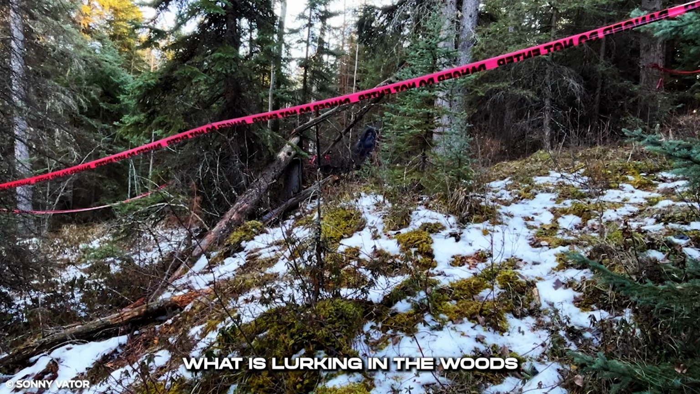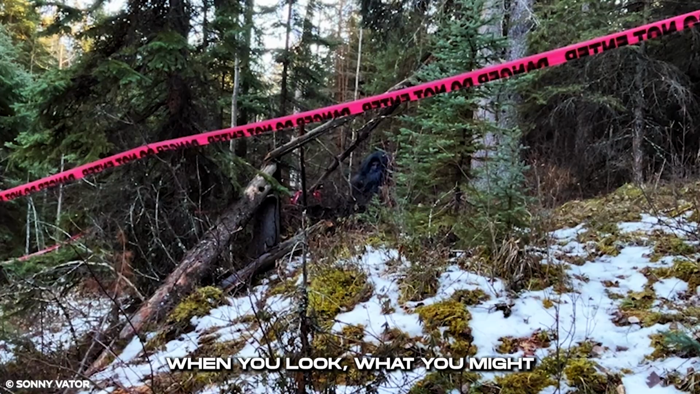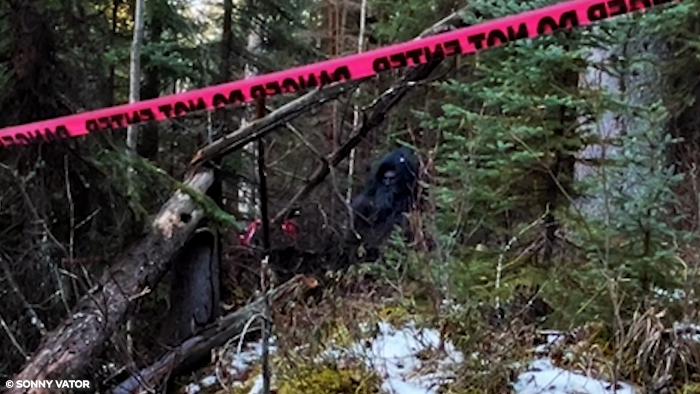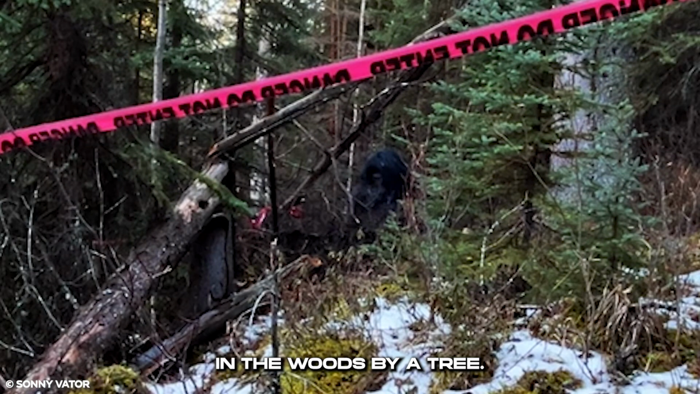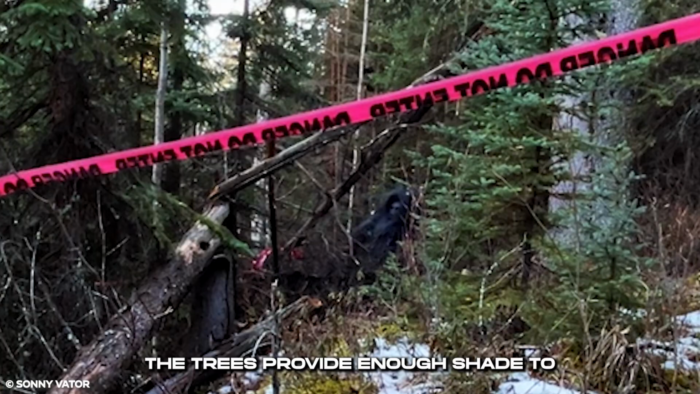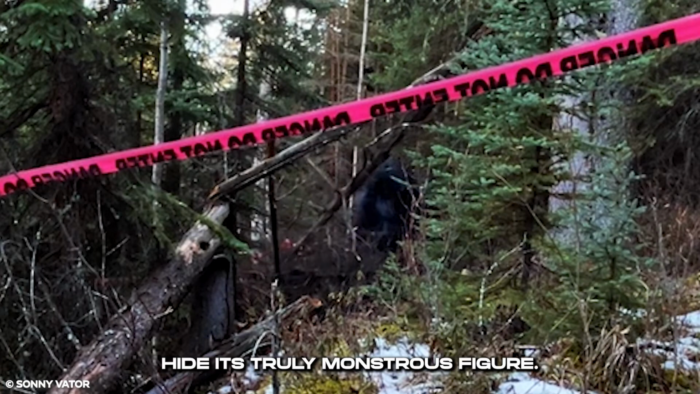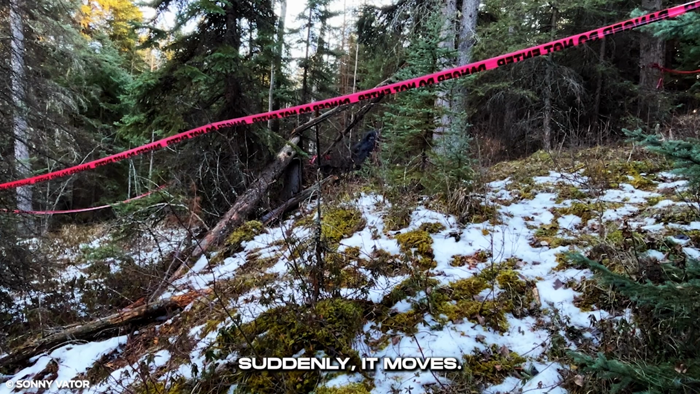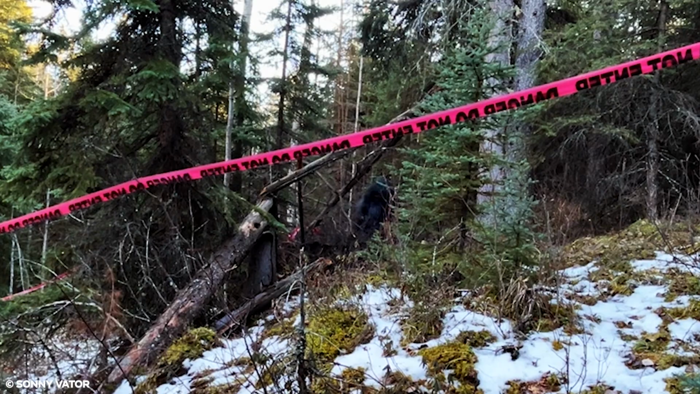What is lurking in the woods when you aren't looking? When you look, what you might see would set your heart racing. Try not to scream seeing this. A hairy black figure stays in the woods by a tree. The trees provide enough shade to hide its truly monstrous figure. It creepily looks at the trail cam. Suddenly, it moves.